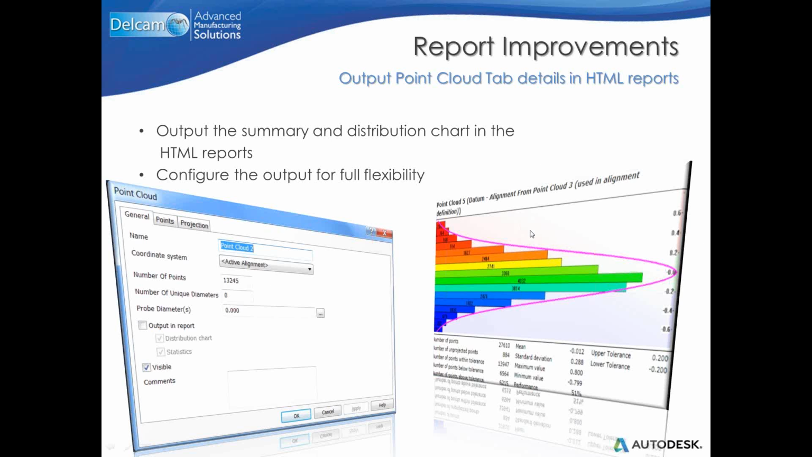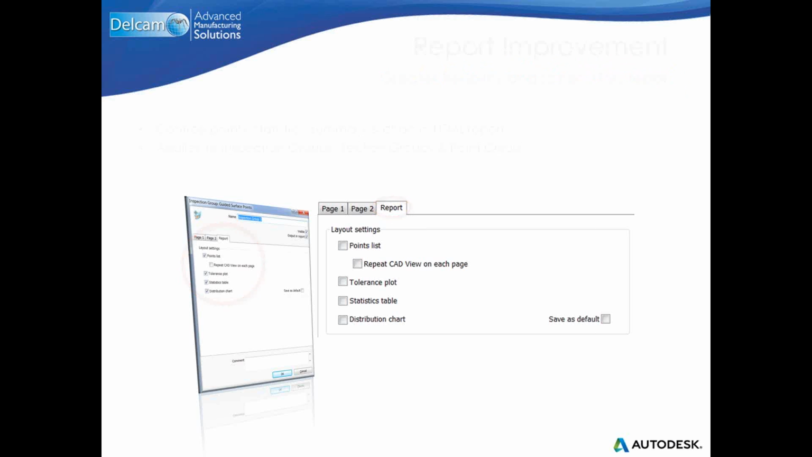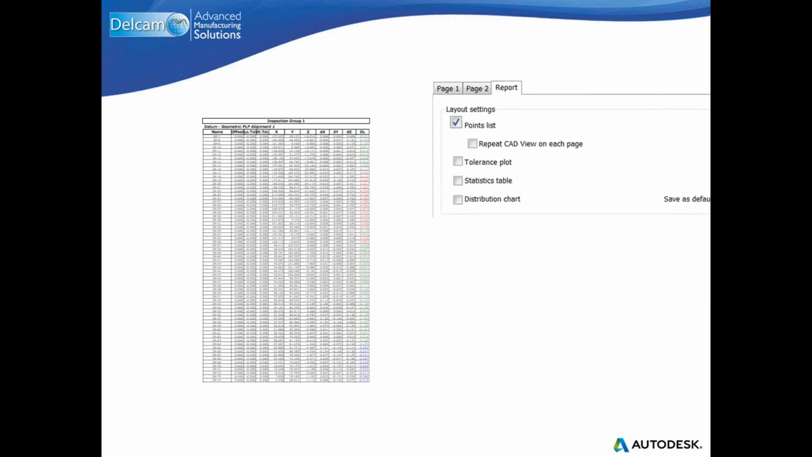Obviously, we also improved the report relative to section groups and inspection groups. We created a new tab called Report tab. With this new tab, we can decide what the HTML report will display.